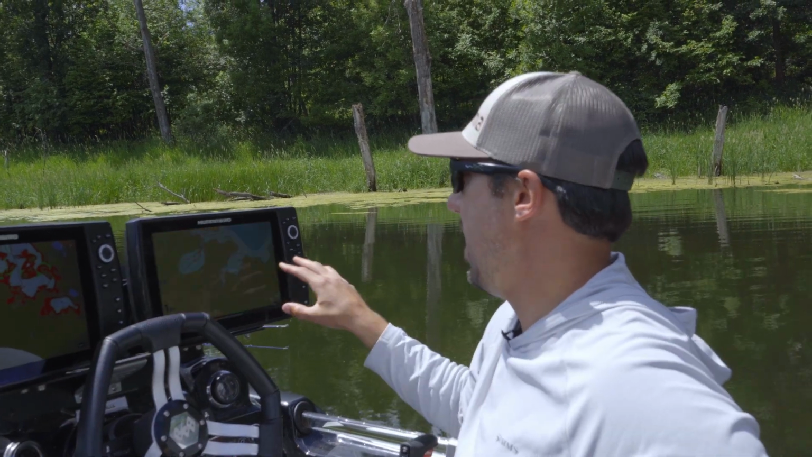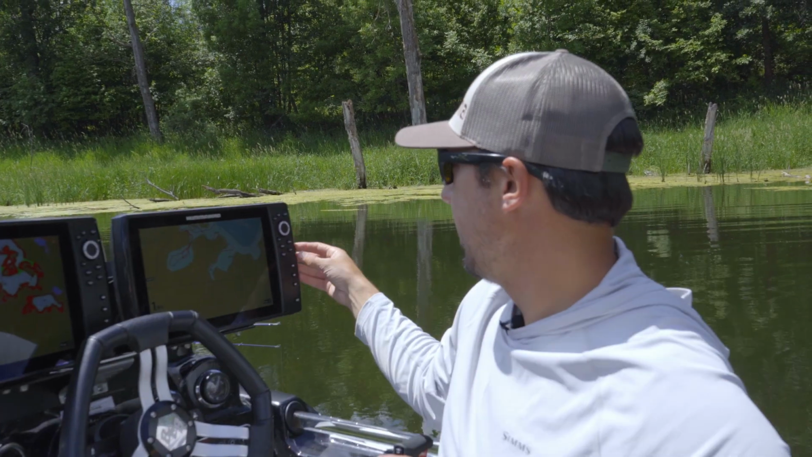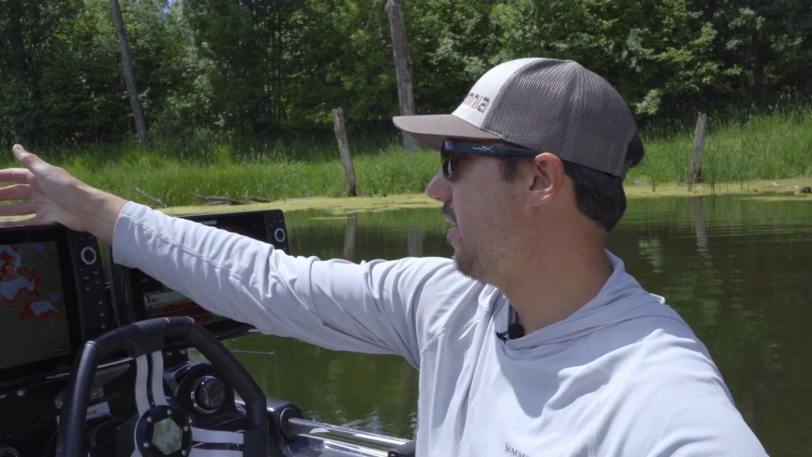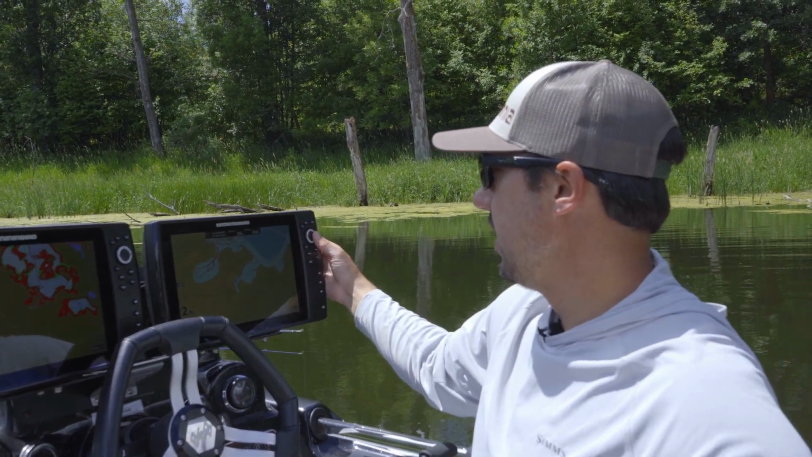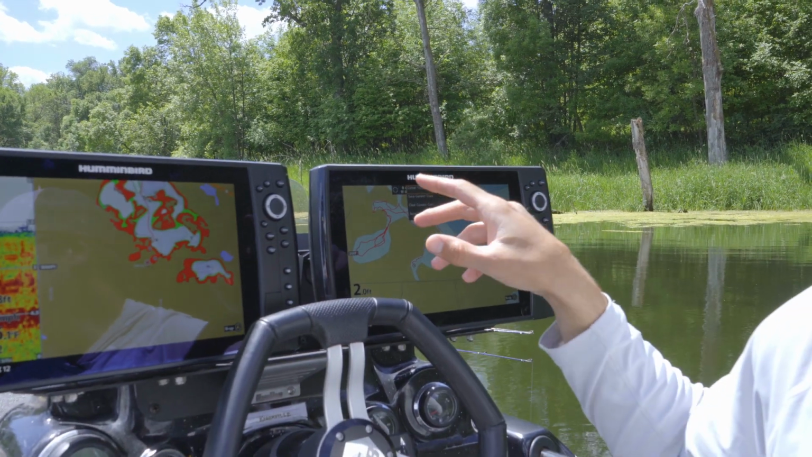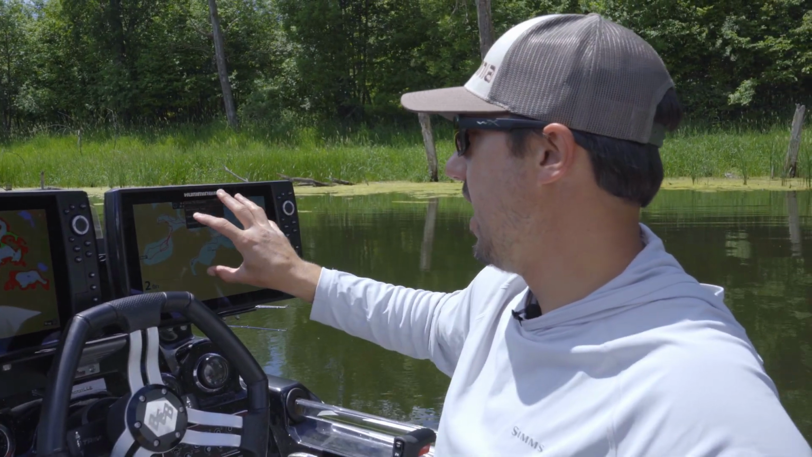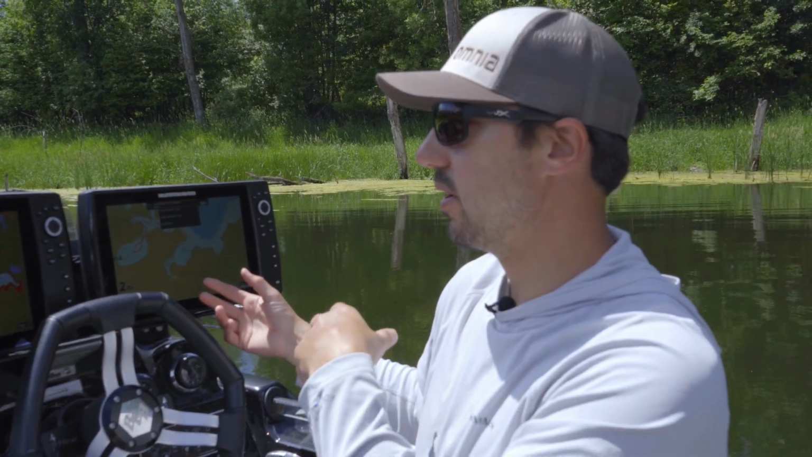The reason I have mapping on this one is, let's say I side image a spot and I mark a waypoint over here and I fish it and I don't catch anything, or it wasn't really a productive area. When I get back to the driver's seat, a lot of times I'll go right to my map and I can go right to that waypoint and I can edit it and delete it. Being that I marked the waypoint on this map, you got to delete it on this unit as well. So that's why I have this map on the shortcut screen, so I can edit and delete waypoints really quickly.